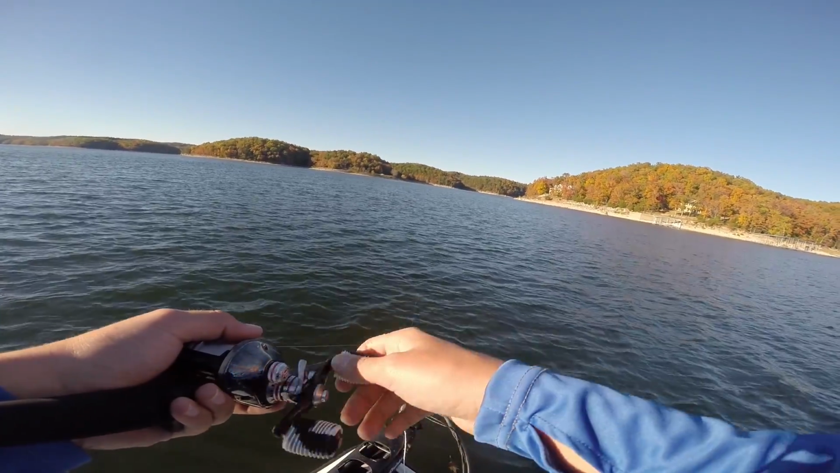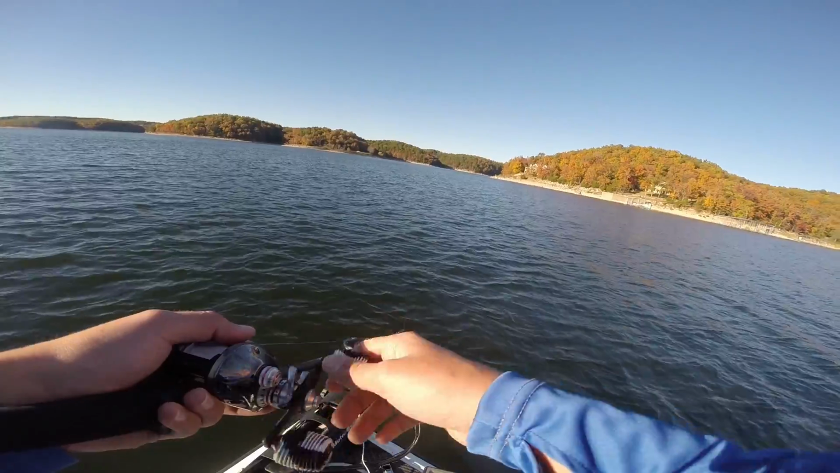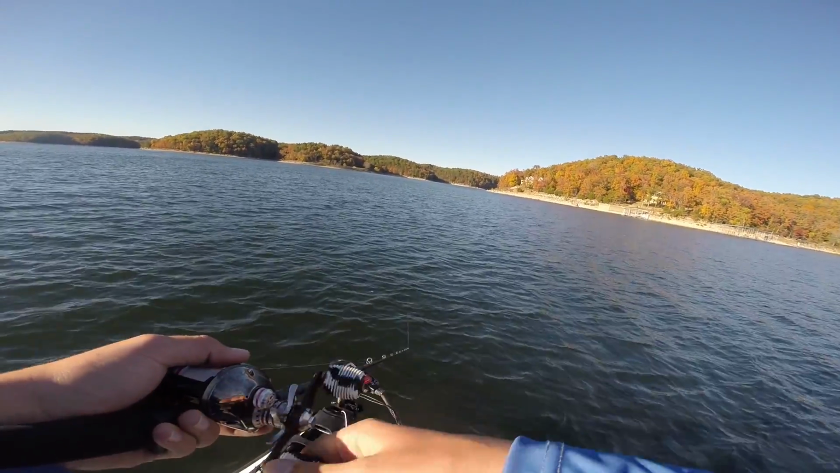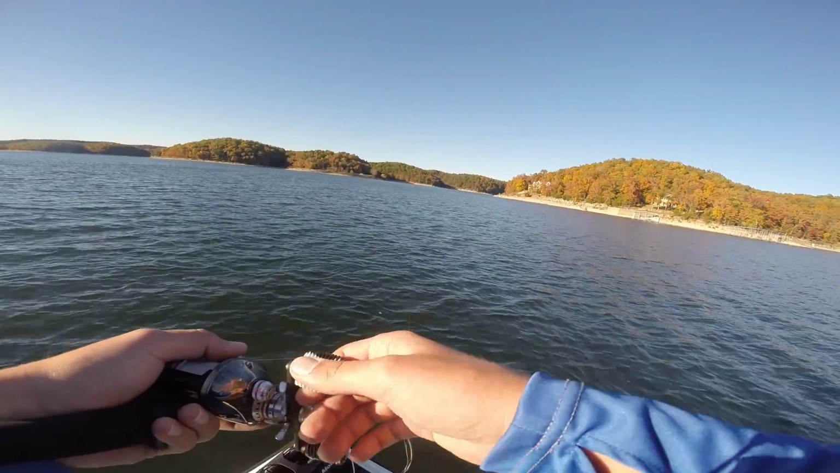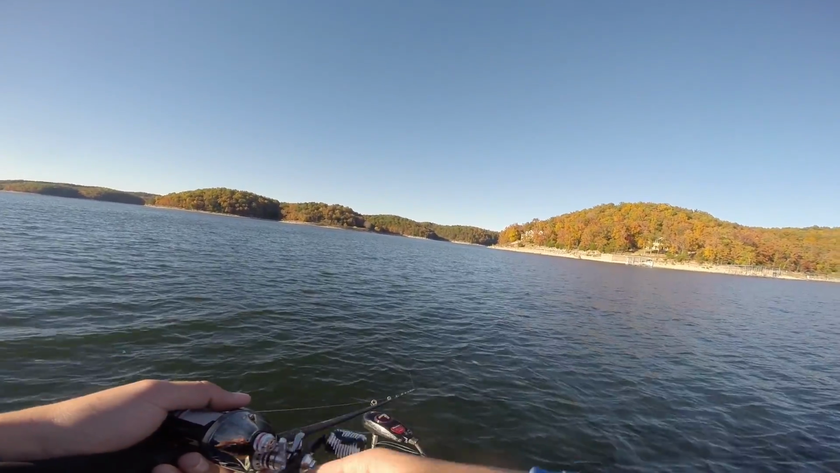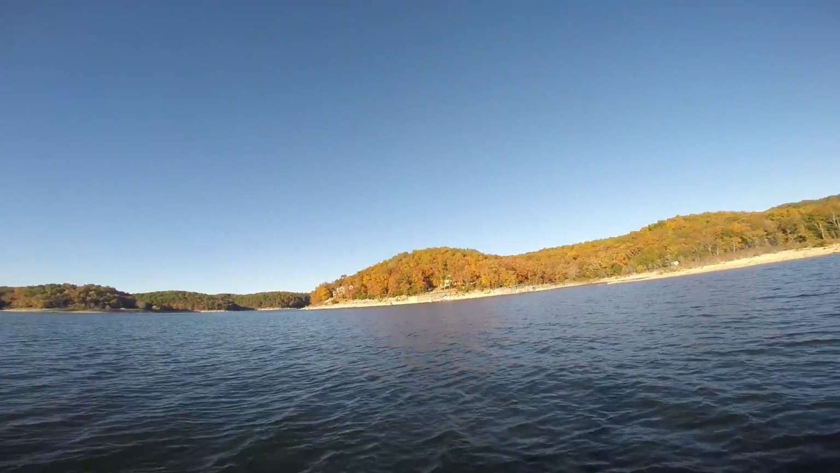And in the fall, what I'll do is just graph around like I'm doing right now until I see suspended fish on my graph, and then I'll just cast that swim bait down through them, and boom. That's 3 fish right now in the first hour I've been here, so that's not too bad. Go.